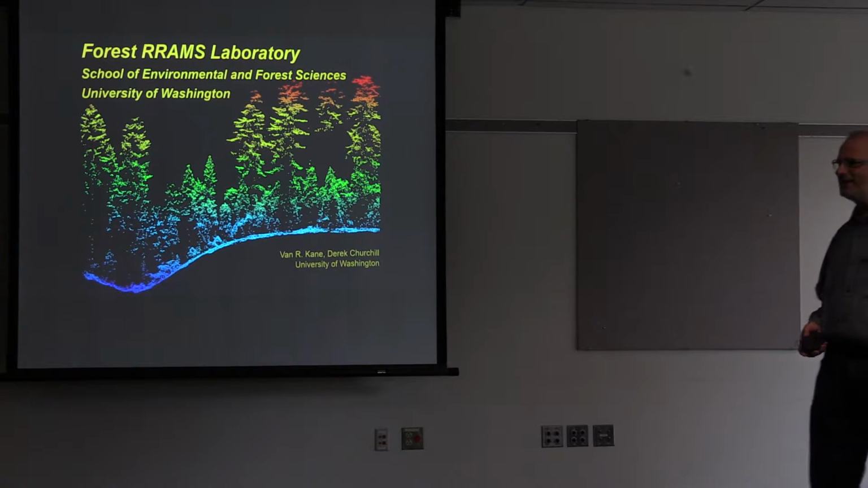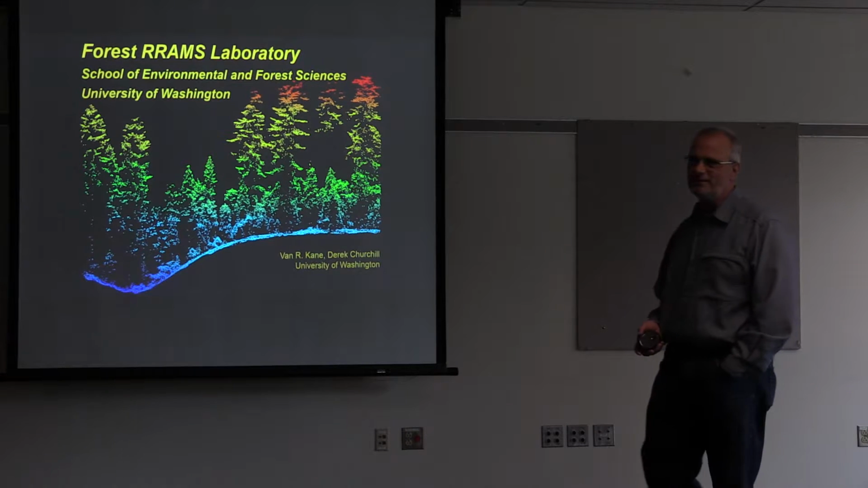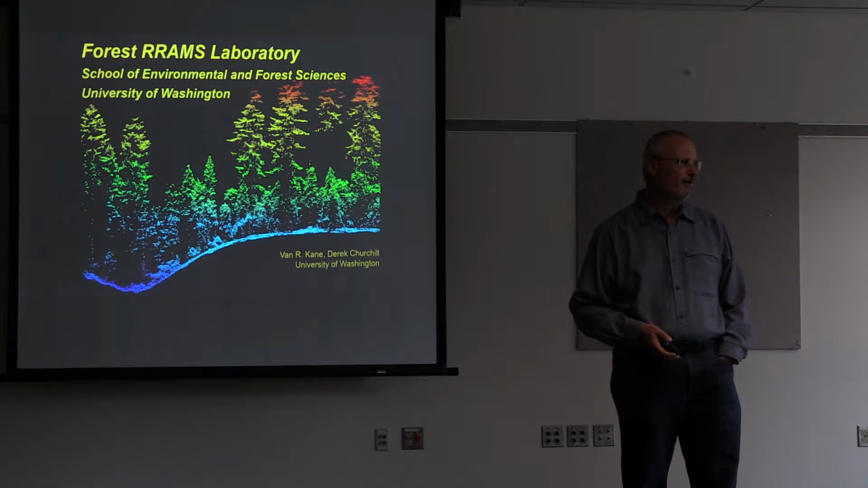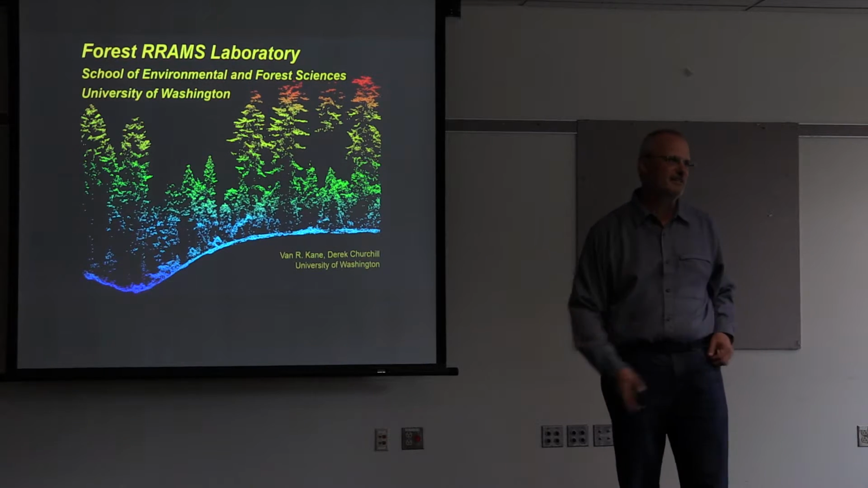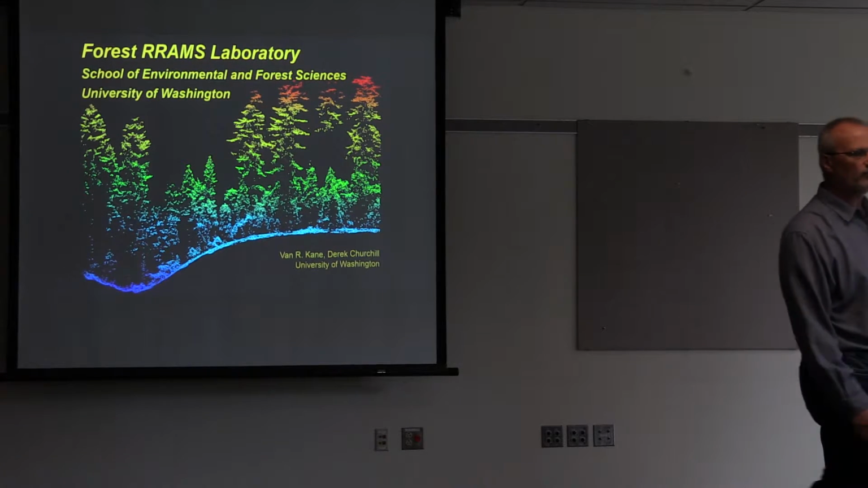But compared to Landsat or virtually any other remote sensing method, LiDAR gives you higher fidelity, and it's across the entire landscape. So you can zoom in at any place you want.